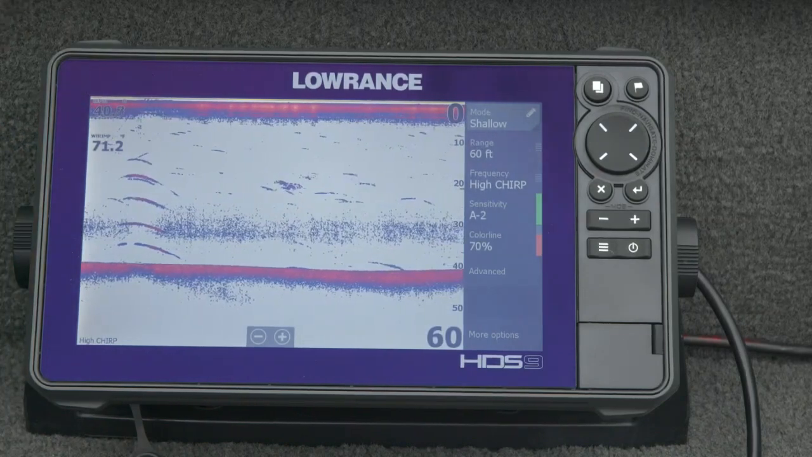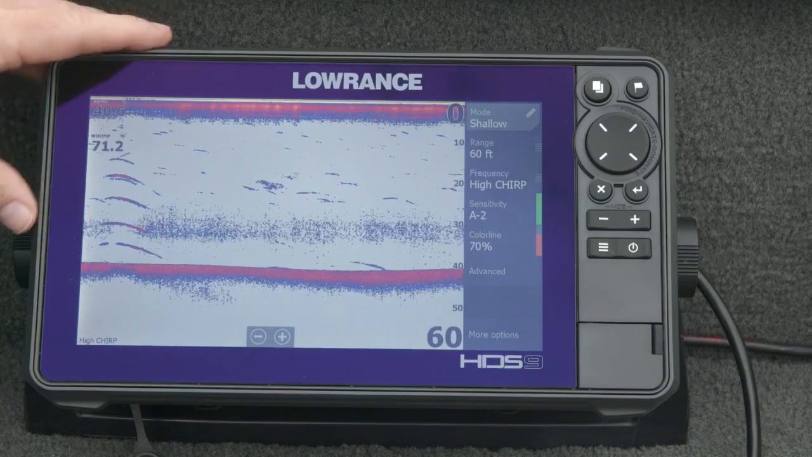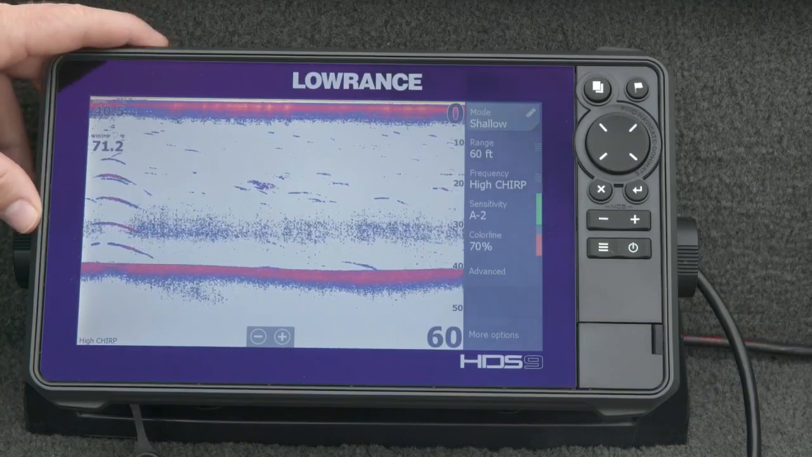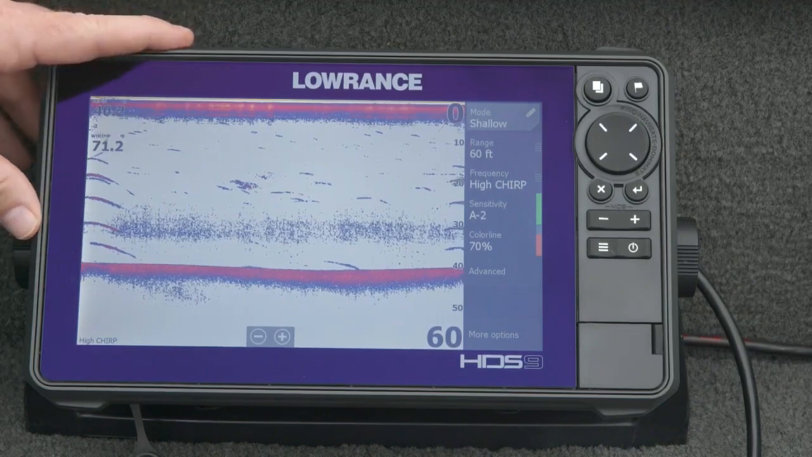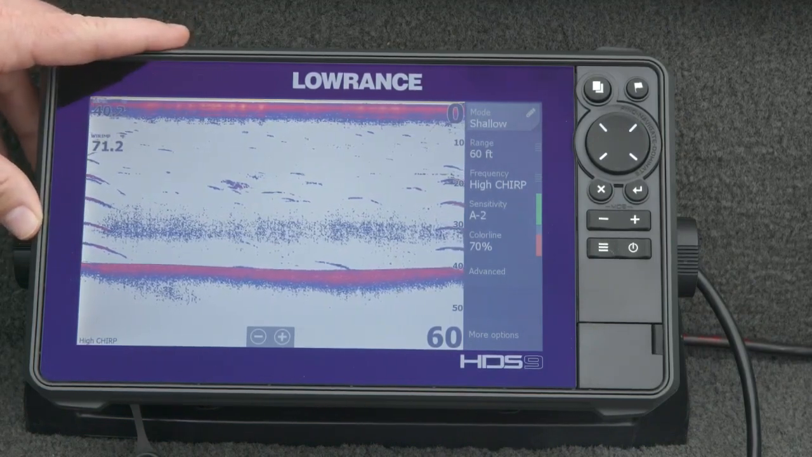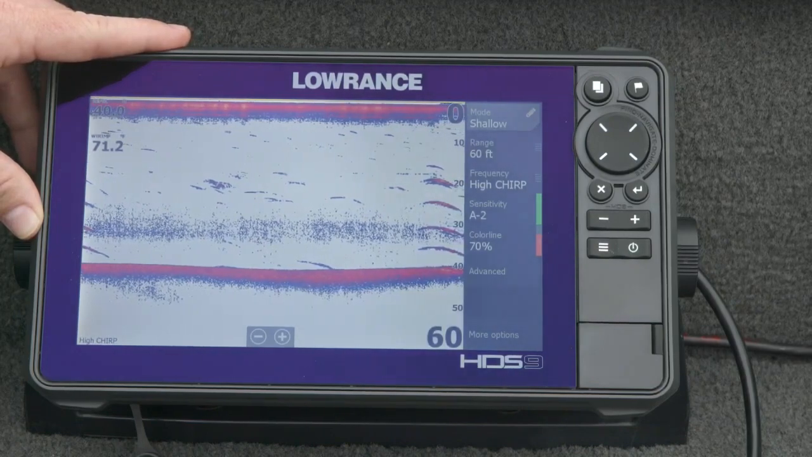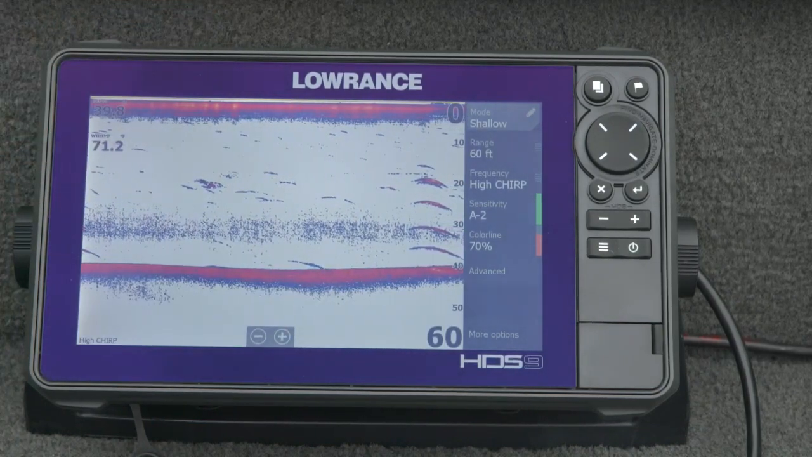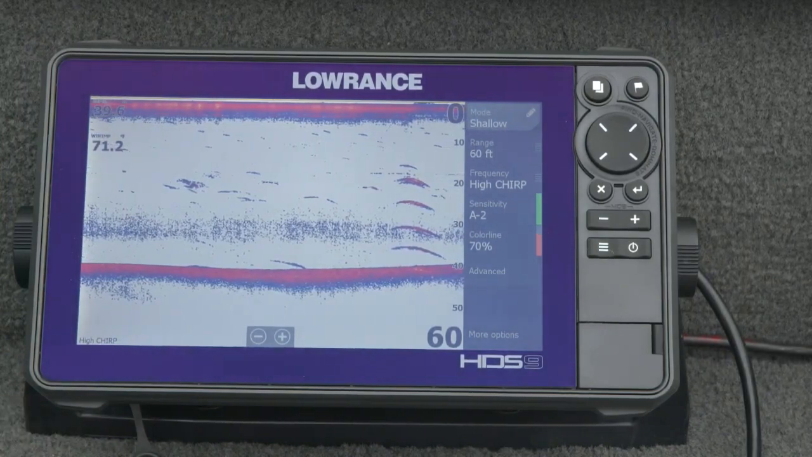And one last thing HDS can do over the Elite FS is run chirp and structure scan at the same time. Again, with that higher horsepower sonar engine, this thing has the memory and the processor to run both chirp sonar and structure scan at the exact same time. Elite FS can run side scan and sonar, just not side scan and chirp sonar at the same time.